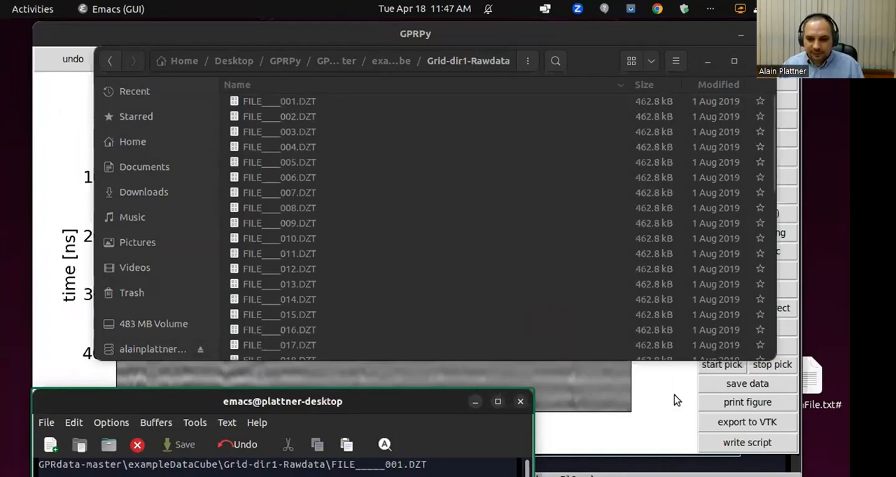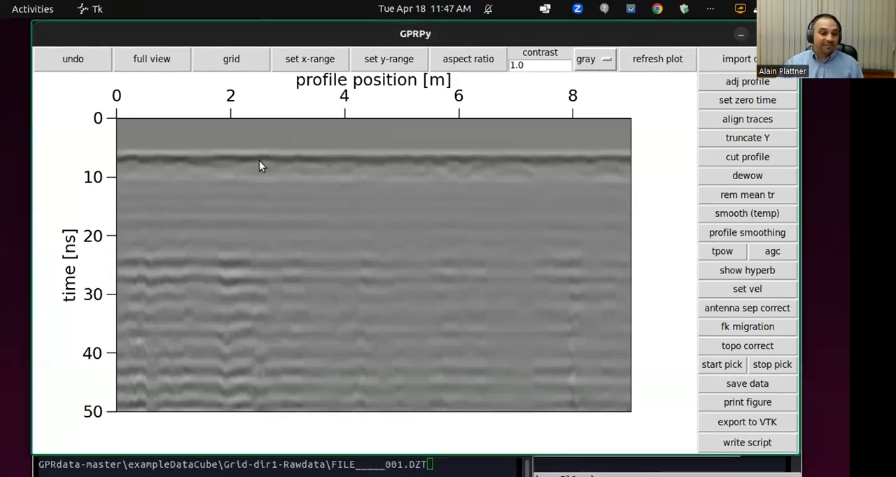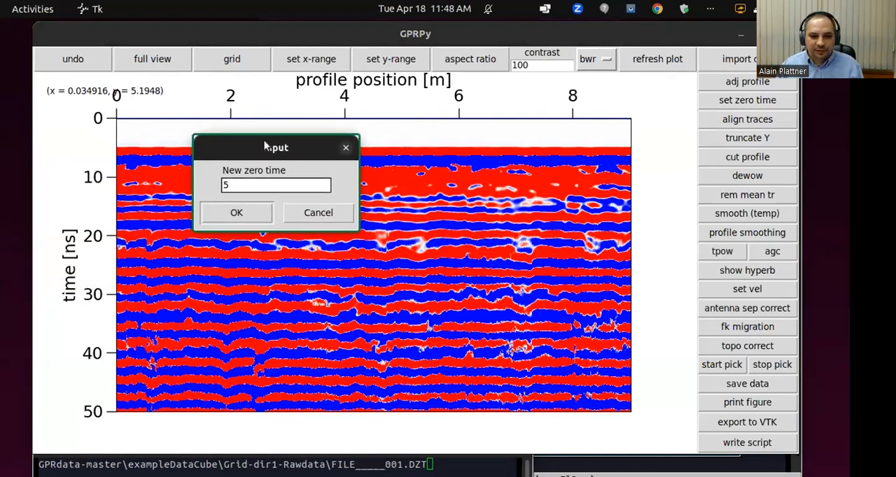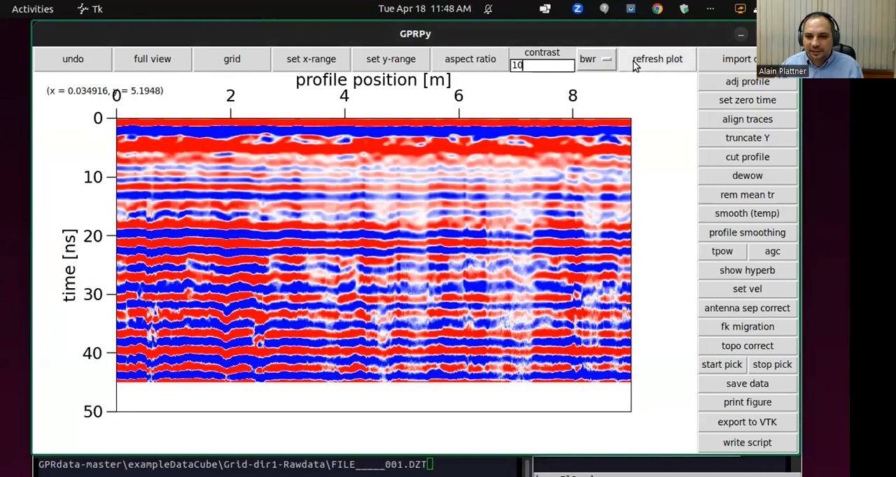Okay. So that's the data we're currently looking at. And as you can see, I just see these reverberations of the EM wave, of the radar wave in the clay, in the top surface, and I see almost nothing. What I would do is maybe set the 0 time to here. That would be at about 5 nanoseconds. So set 0 time to 5 nanoseconds, and then it's really, really difficult to see anything in here.